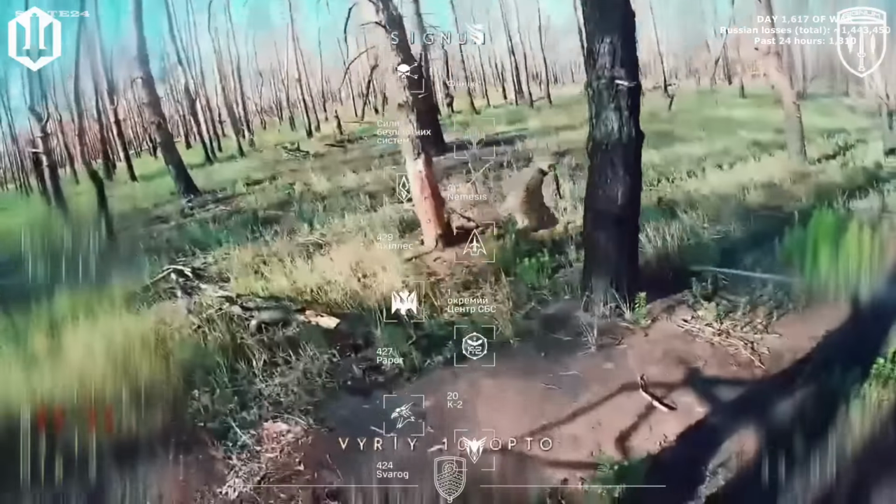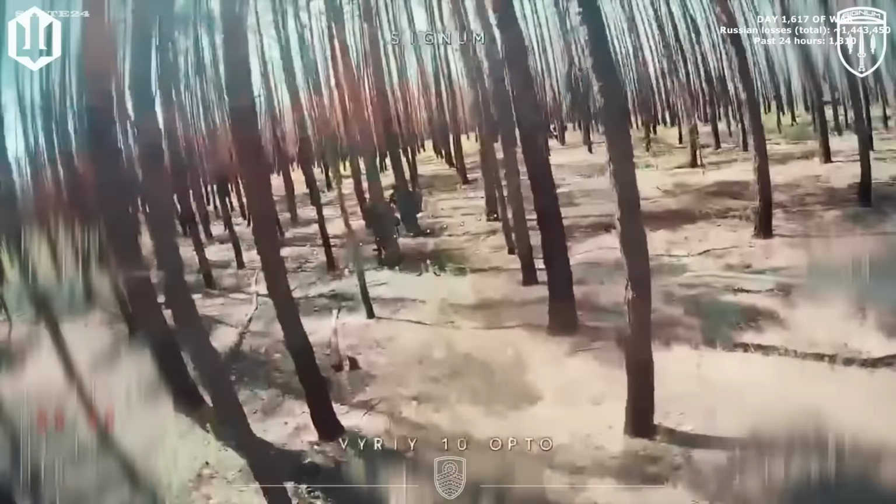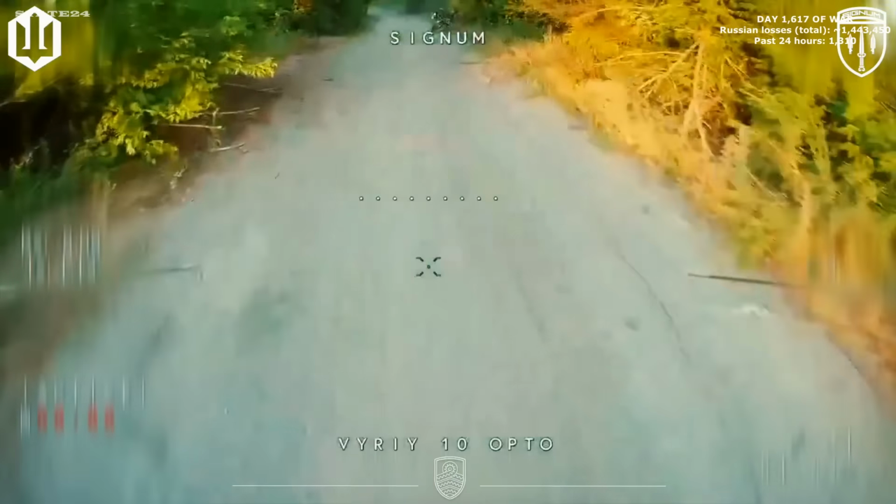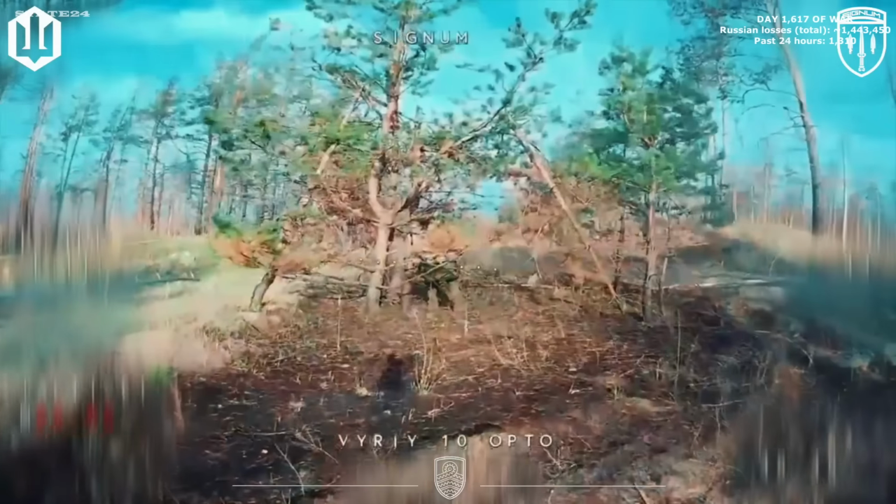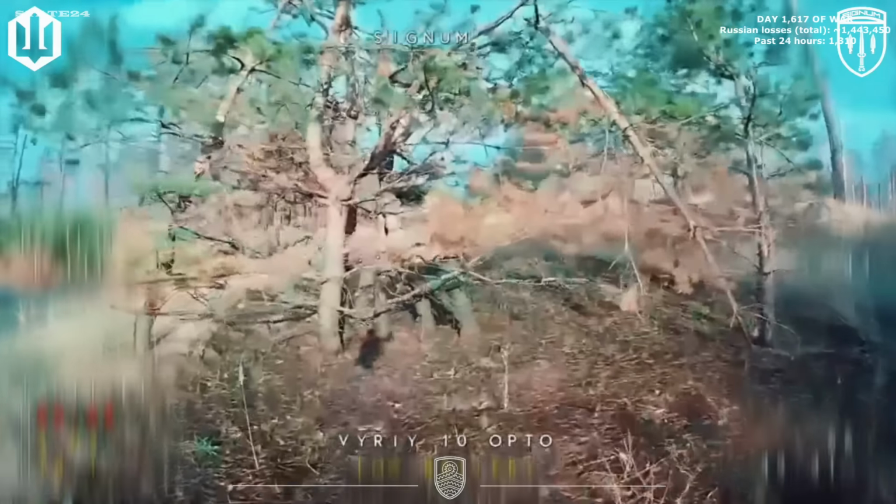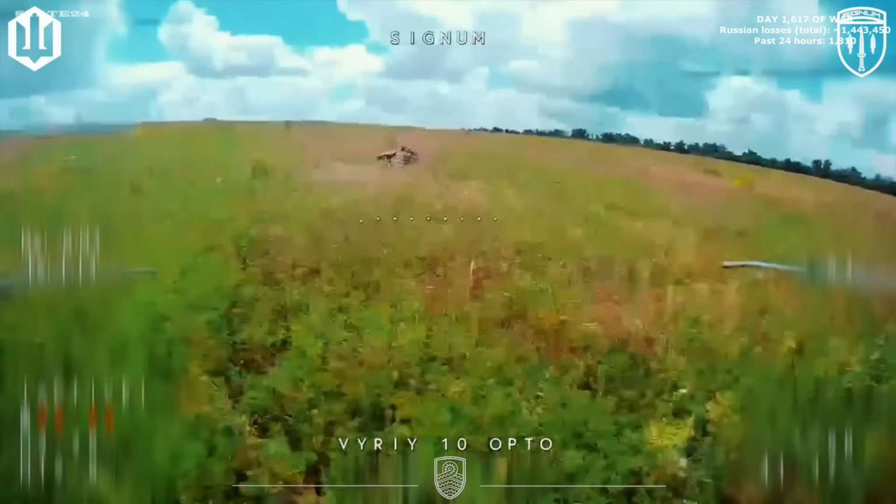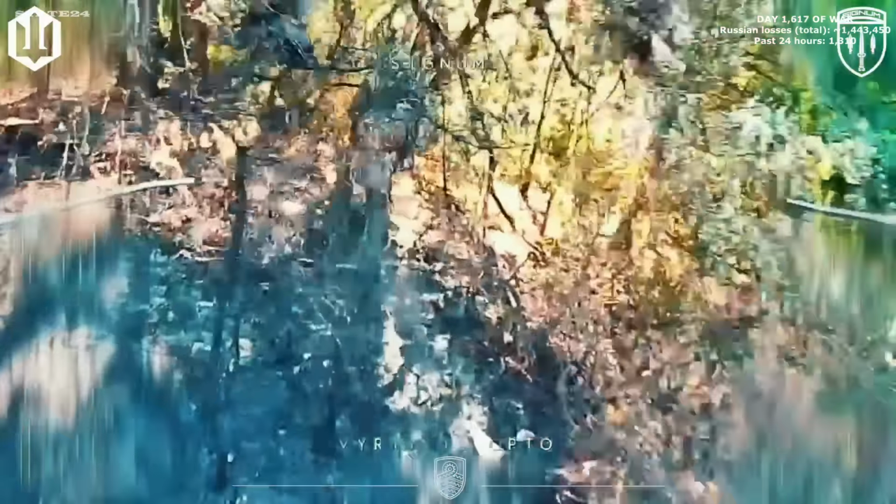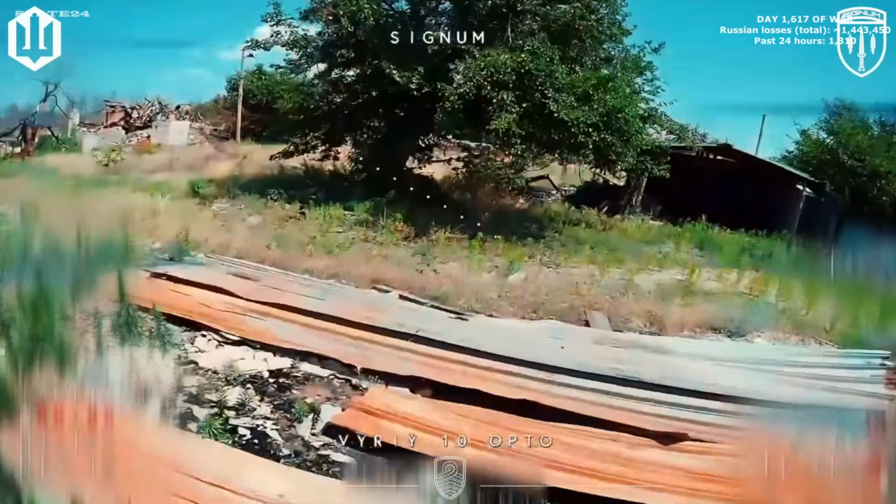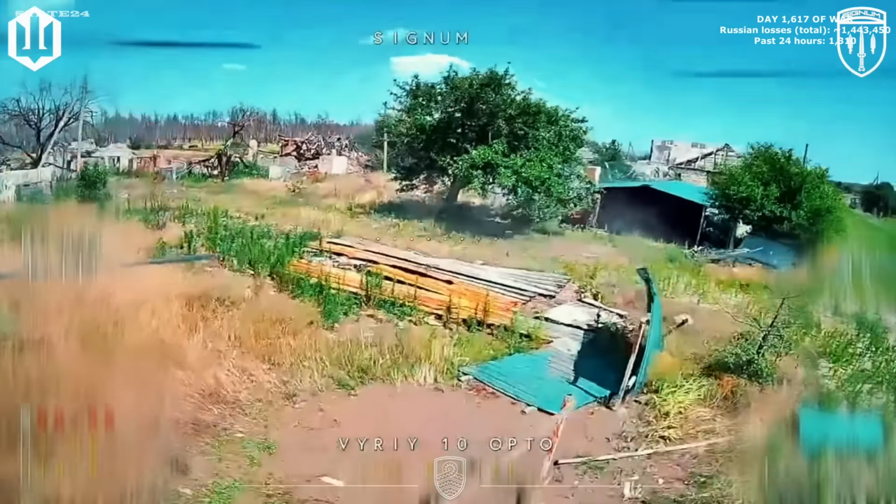In the forest of the Lyman direction, Russian forces keep attempting to establish positions under tree cover, believing the canopy provides protection from the drones above. Ukraine's Signum battalion operators thread FPV drones through the branches with the kind of precision that comes from experience, finding each soldier regardless of what's above them. Soldiers hiding in vegetation, a rider on a motorbike, someone crossing open ground. Each position identified, tracked, and the drone closes in. Fresh troops arriving in this sector keep encountering the same coverage. The forest doesn't protect anyone here.